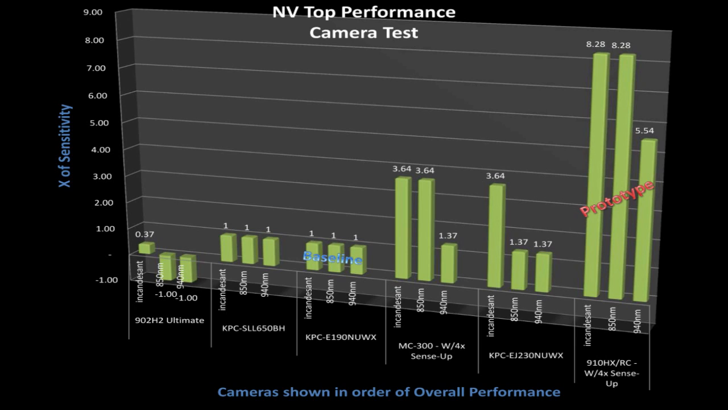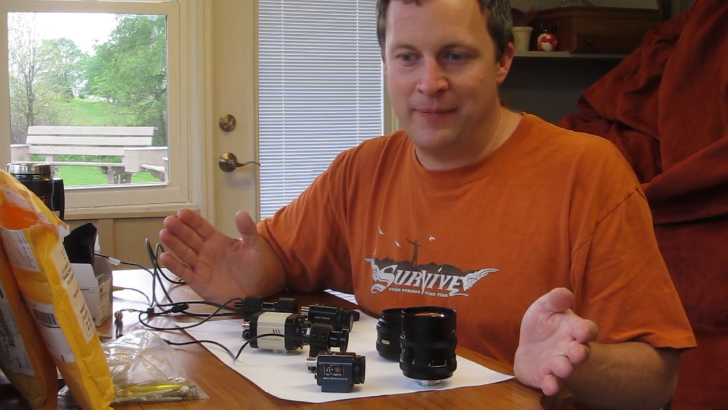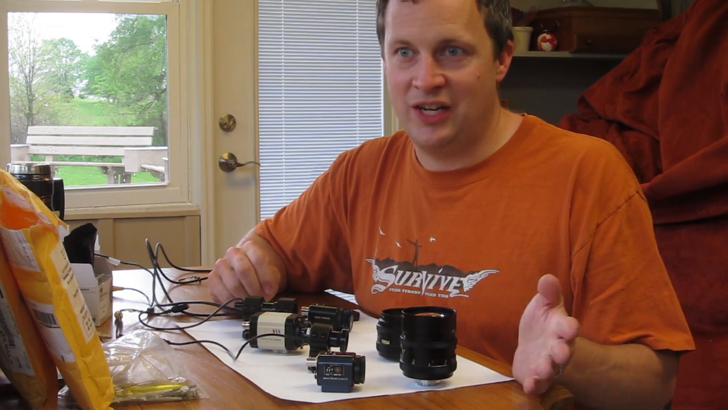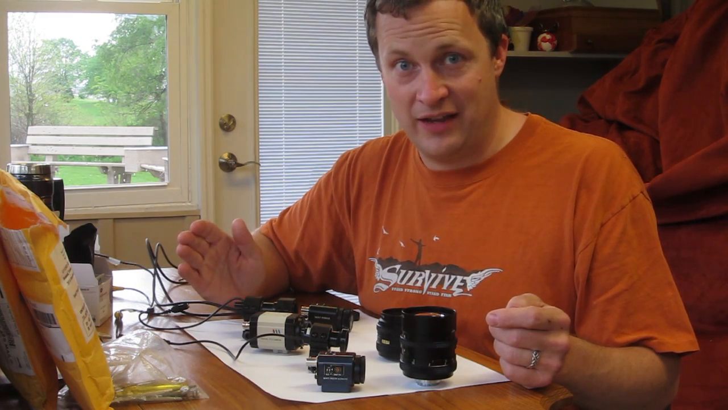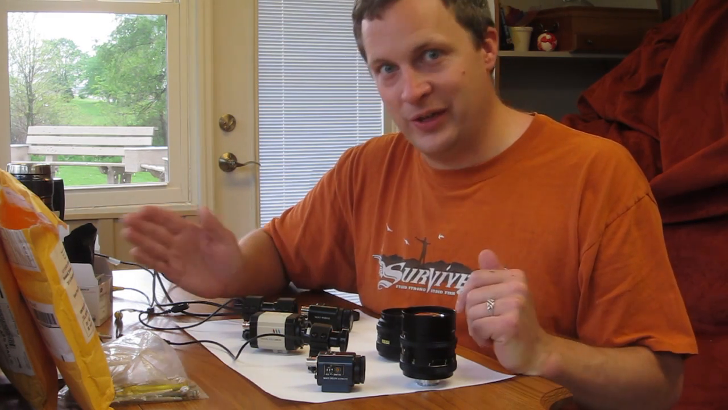Still a good camera. Remember, we're testing the top that we know that are available today, not just random Chinese stuff. Will this work? Will that work? Let's spend the very lowest dollar. This is somewhere between mid to upper dollar for the do-it-yourself market. I won't be giving you all the lab detail stuff. It's just way too much data, guys. What you really want to see is how does this work out there in real life? And so here we go.